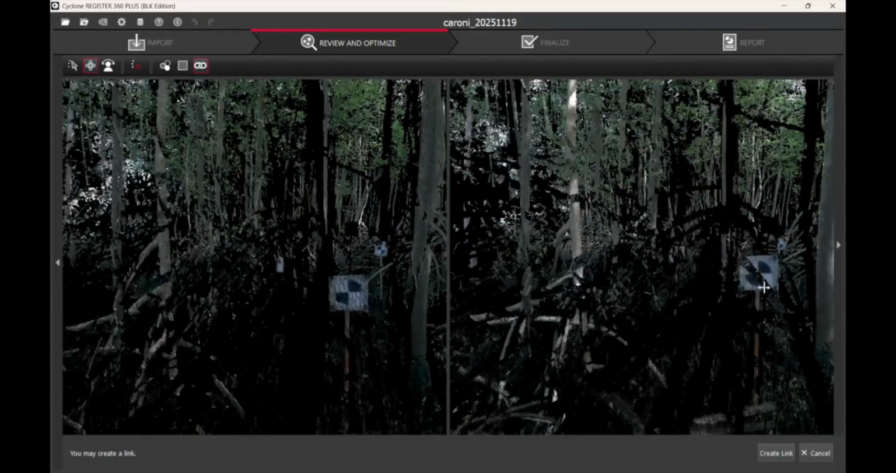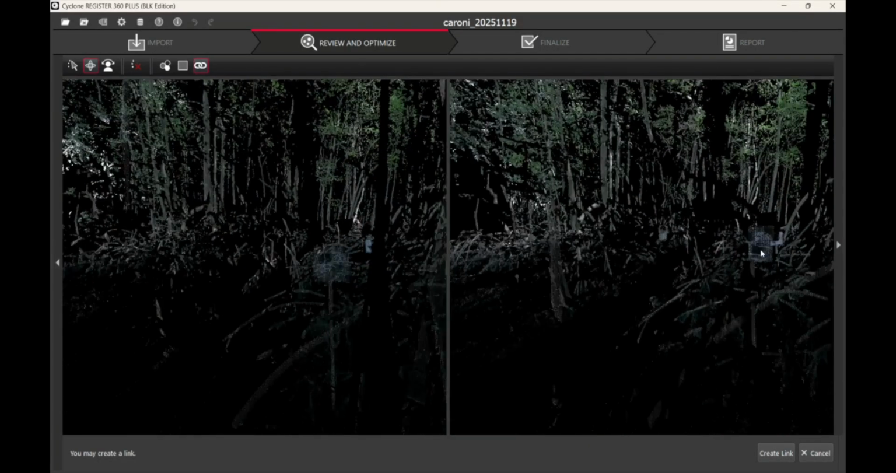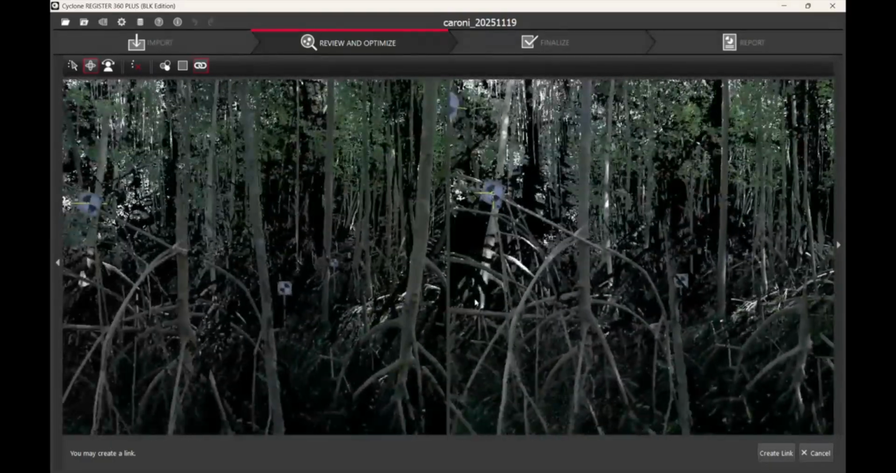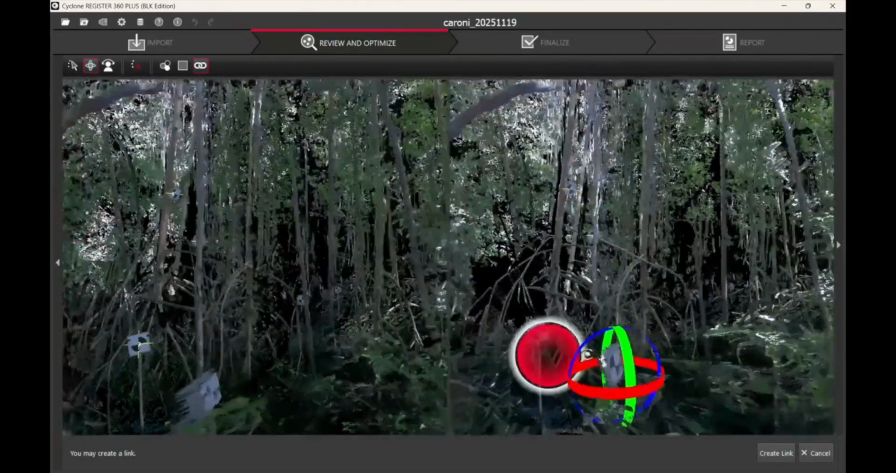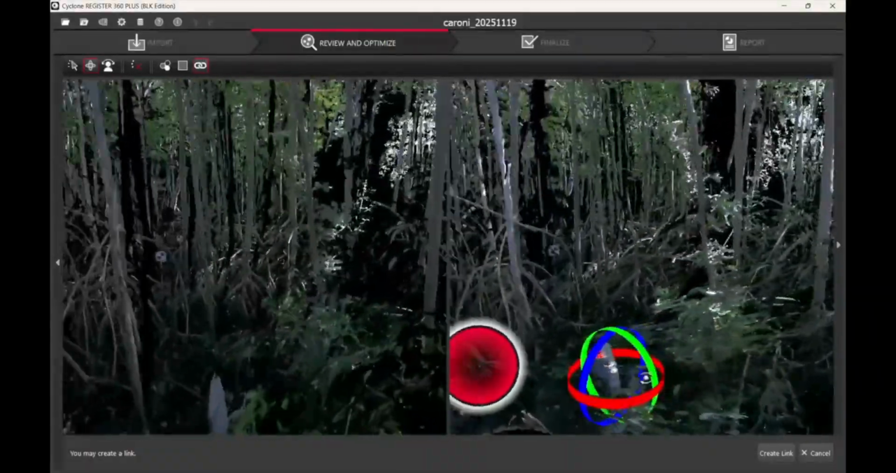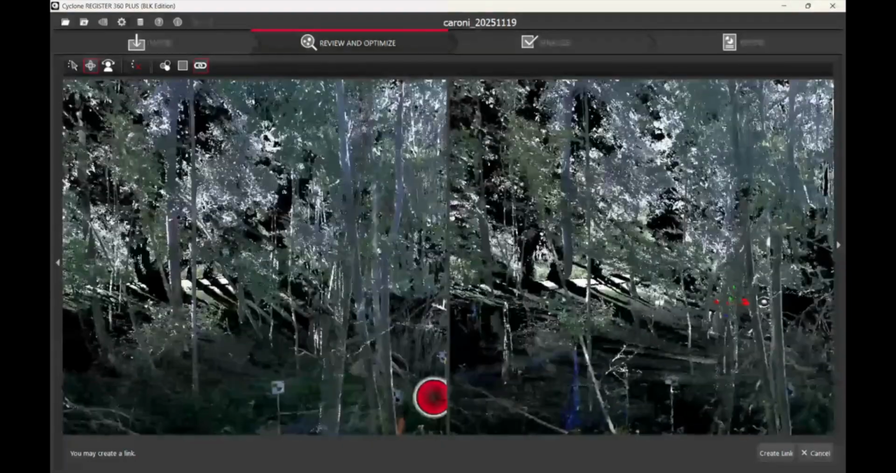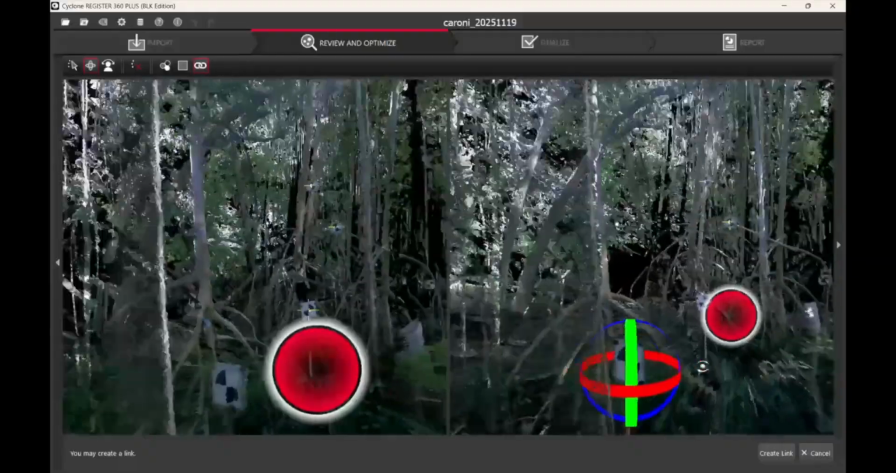Now this target in the bottom right, the center is not visible because a branch was in the way, so we cannot use that target. This target, the right hand side is a little bit obscured, but the center is visible. So if you have no other choice, you could use that. This target has a lot of noise, so it is not a good idea to use this target. So we can look around to see if there are any other targets which we could potentially use to link together.